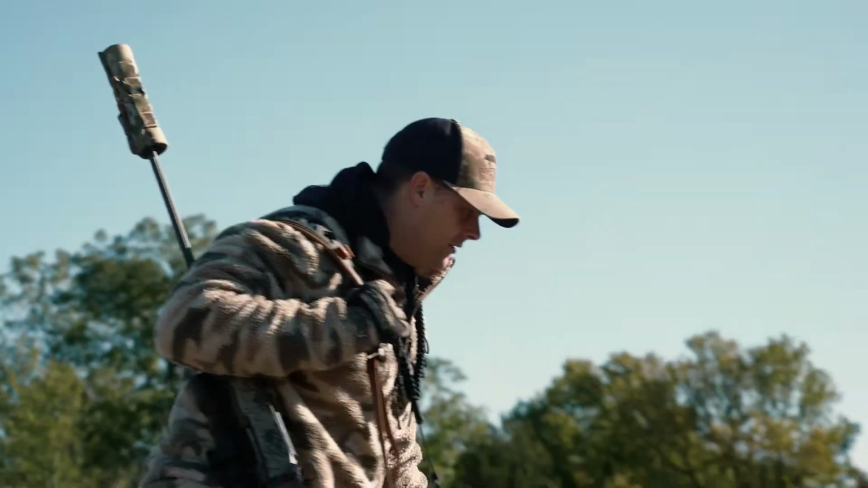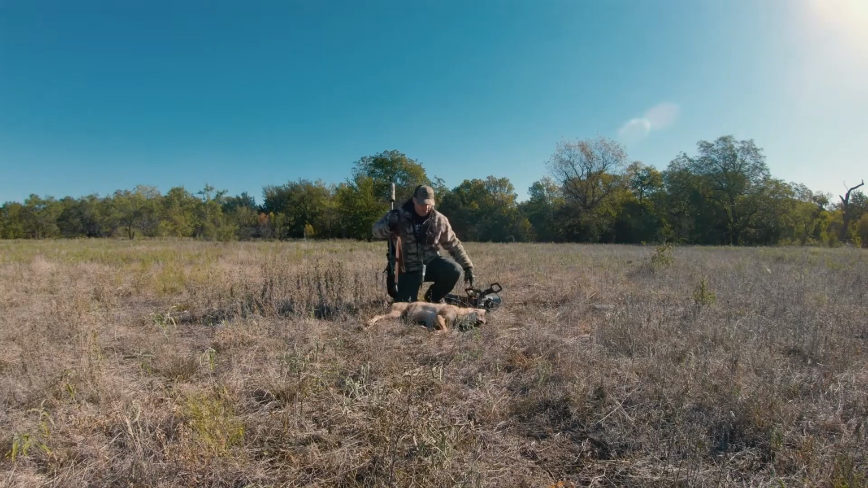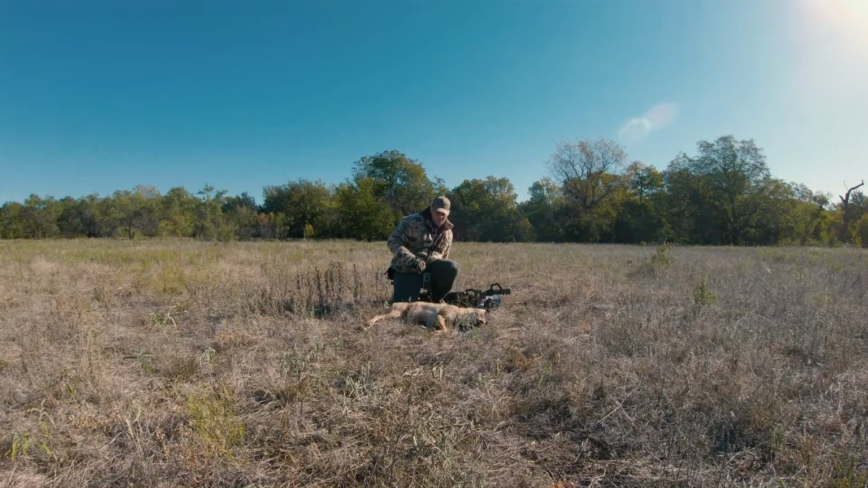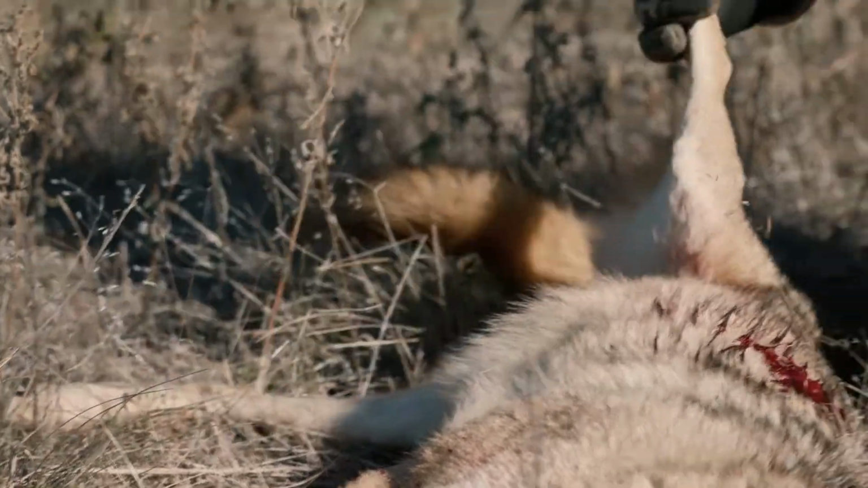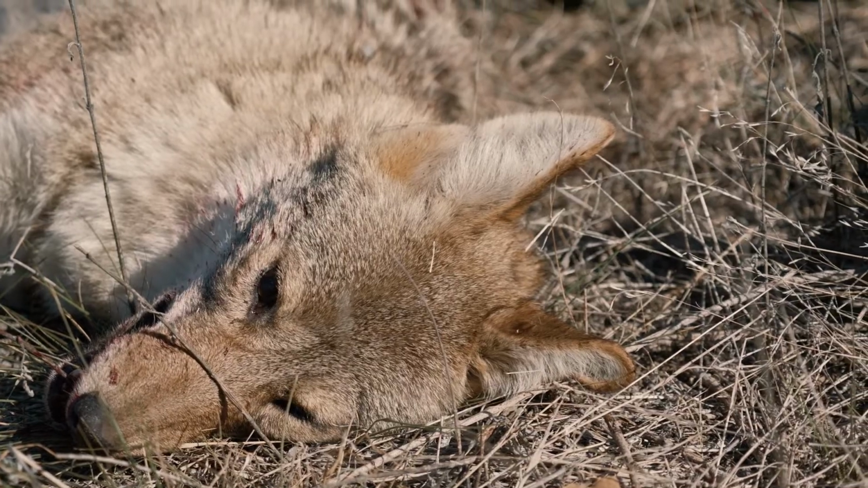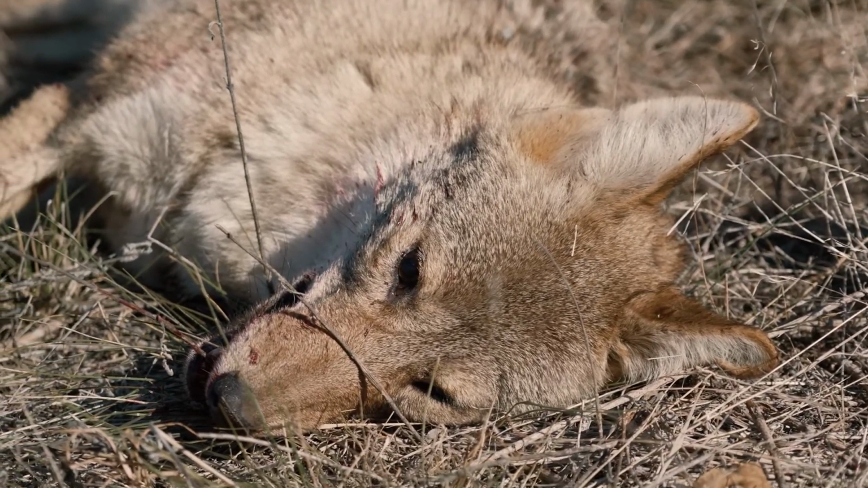That's a pretty big coyote right there. I tell you, like I said earlier, it's early October, so these coyotes are just now starting to get furred up. They're actually up and moving. I think this little cold front's got them out hunting and looking, but this one, that's an old female.